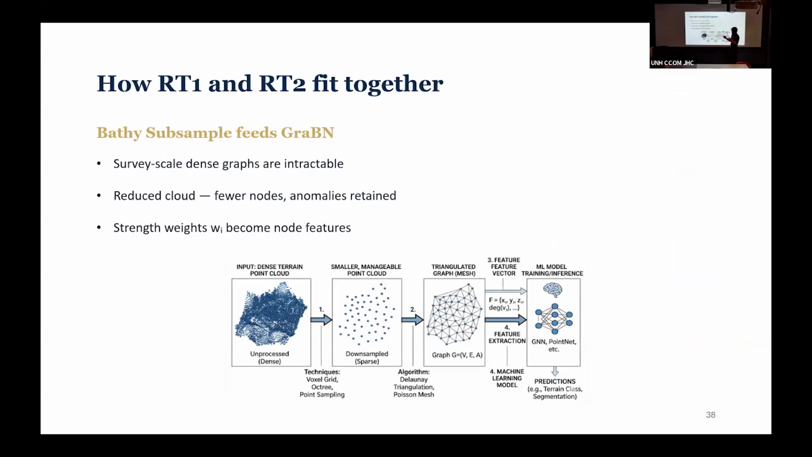And then how do these two fit together? I've alluded to this, and the idea is we want to make the training of the graph neural network more tractable and more doable, something that we can run in a day or a couple of hours instead of months. So we need to subsample that point cloud in an intelligent way, or at least in a way that is applicable to bathymetry, something that we've thought of for this specific application and not something off the shelf.